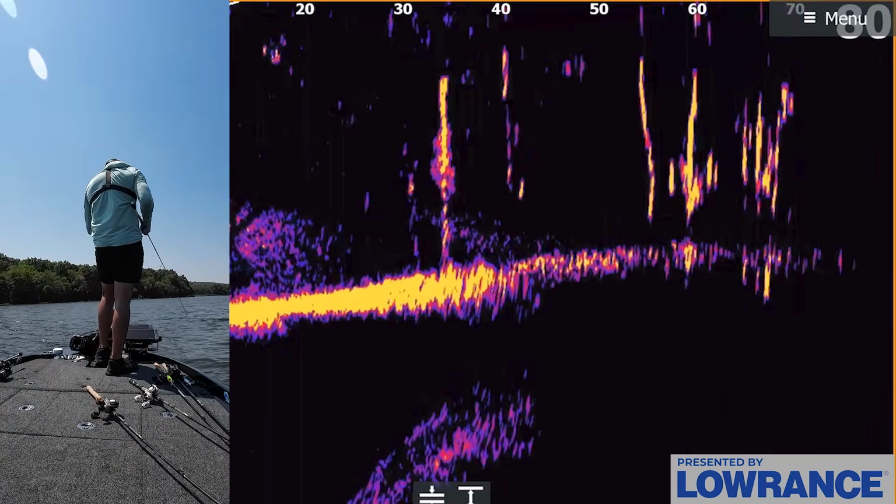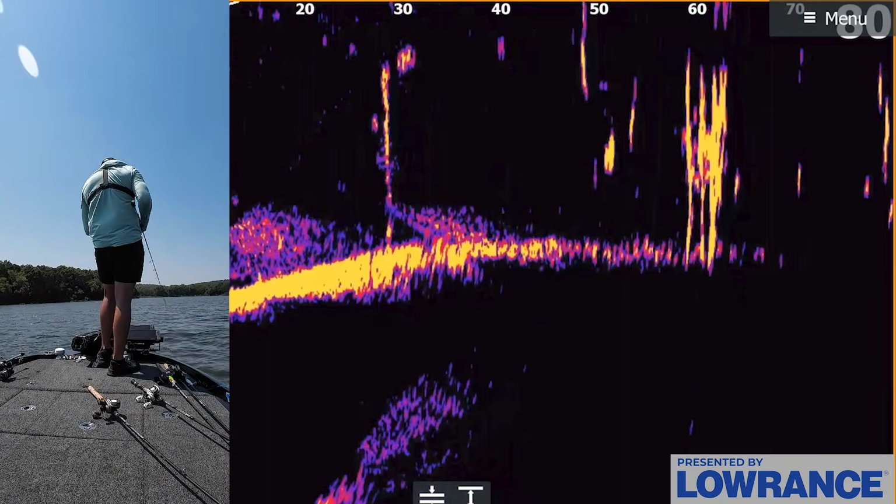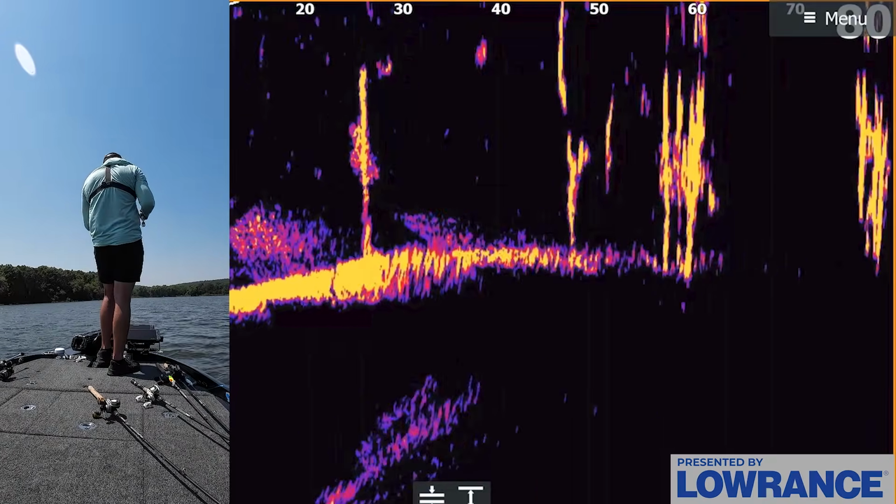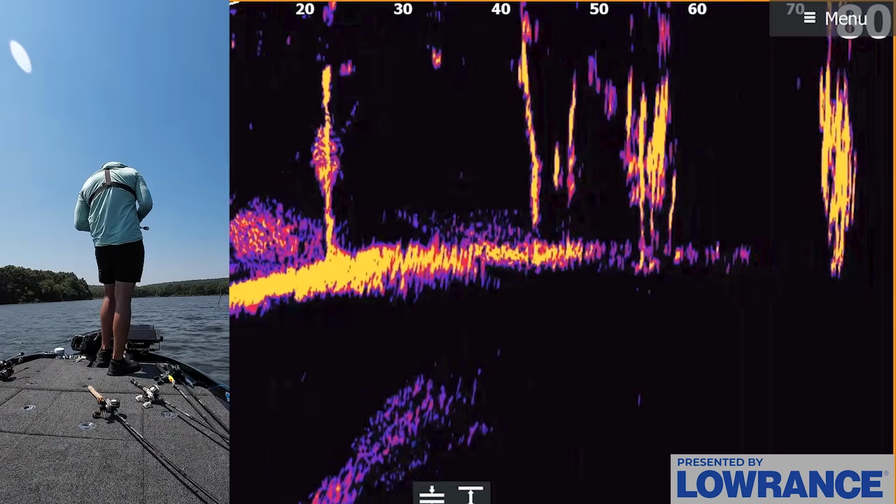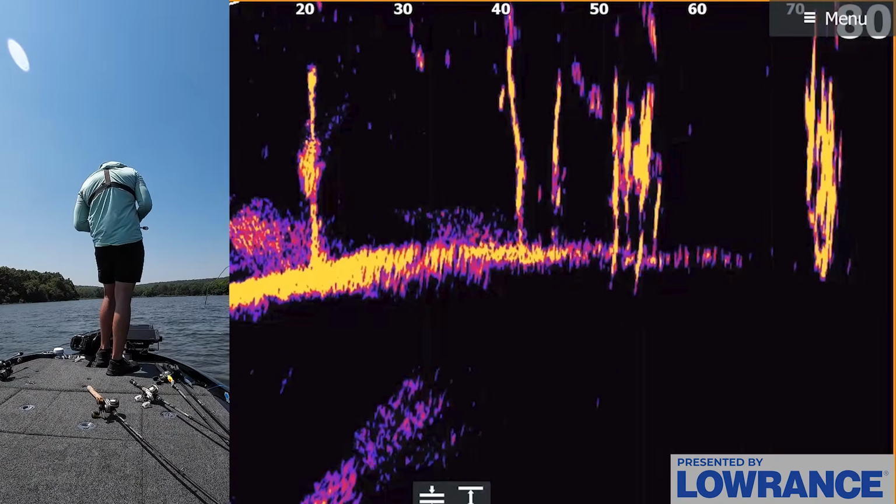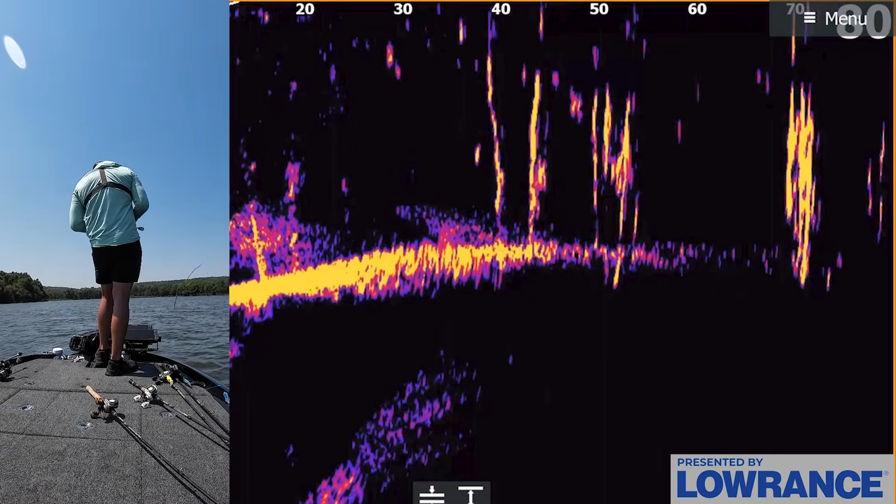Okay, so I'm starting to put the pieces together a little bit here, guys. We just had another fish nose right up against the glide, not quite get it. And I feel like I know what these fish are setting up on now, and I should be able to replicate around this lake. I just need to figure out the right bait to get them to bite. I'm gonna try to throw this wacky worm around.